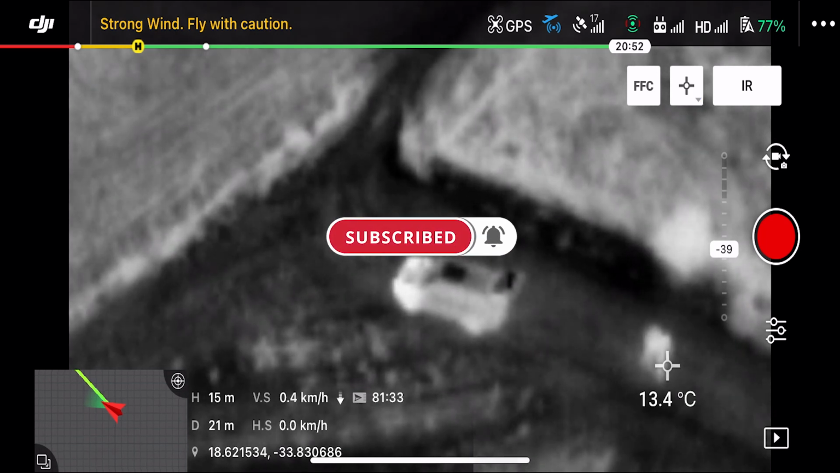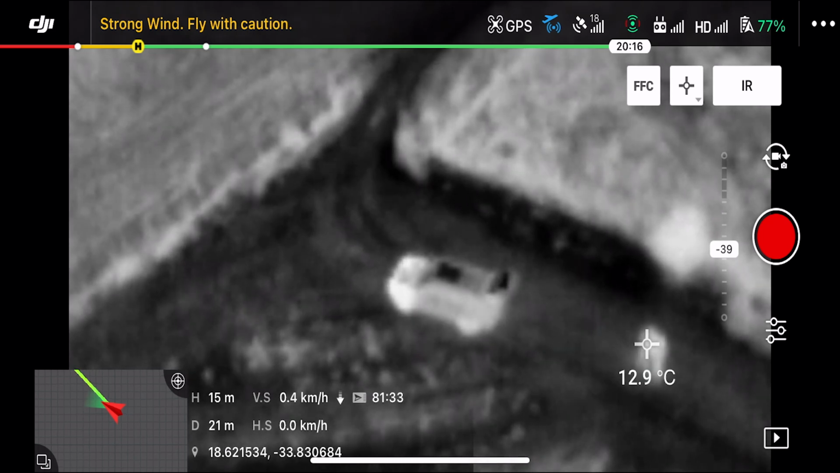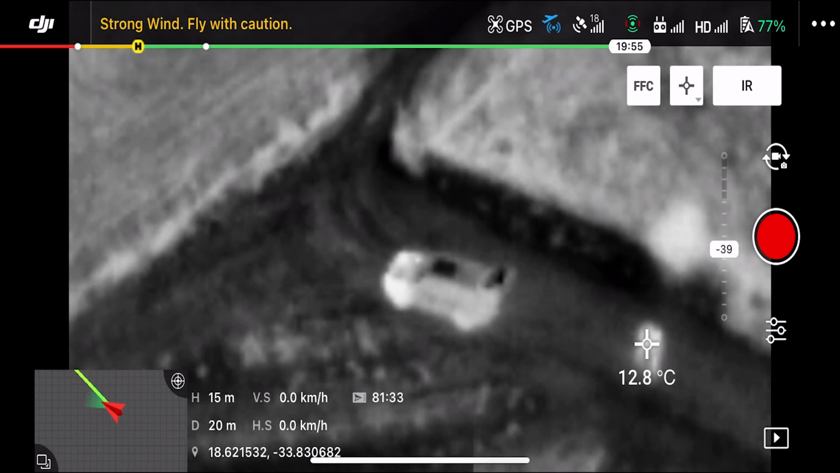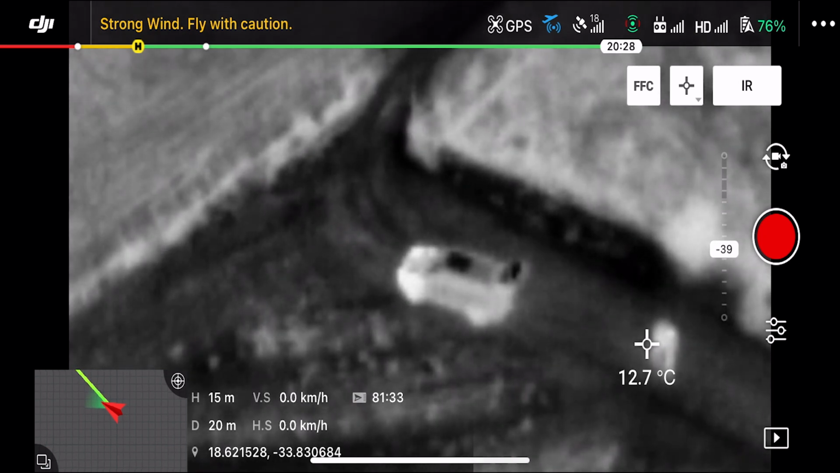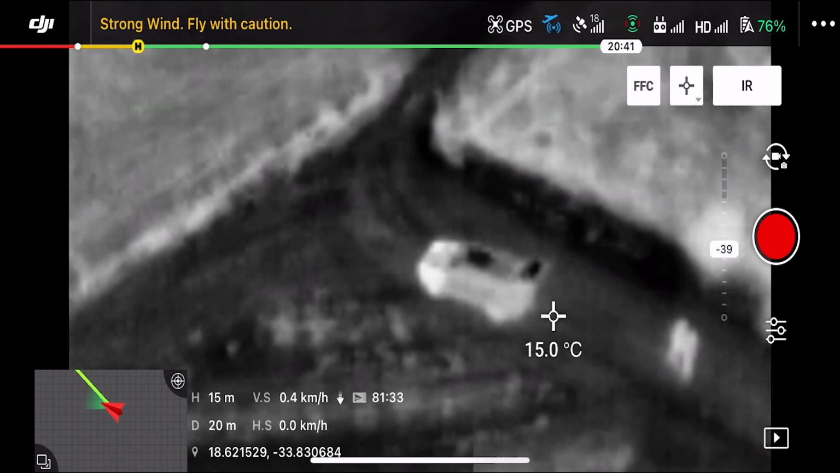And we have to select the temperature picker from the top right, and then we can select a spot on the screen where we can see the temperature that it's actually reading. This was the original one where nothing else was in the consumer market, so it was actually really good when it got launched. But now it's 2 years later and DJI has released the Mavic 2 Enterprise Advanced.